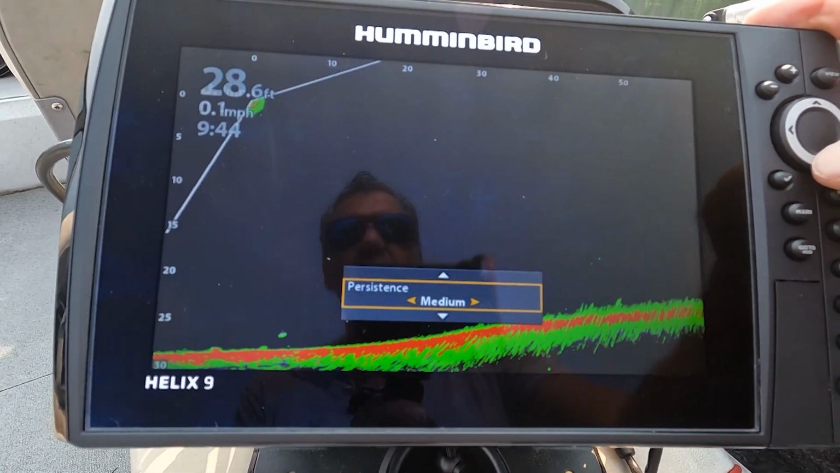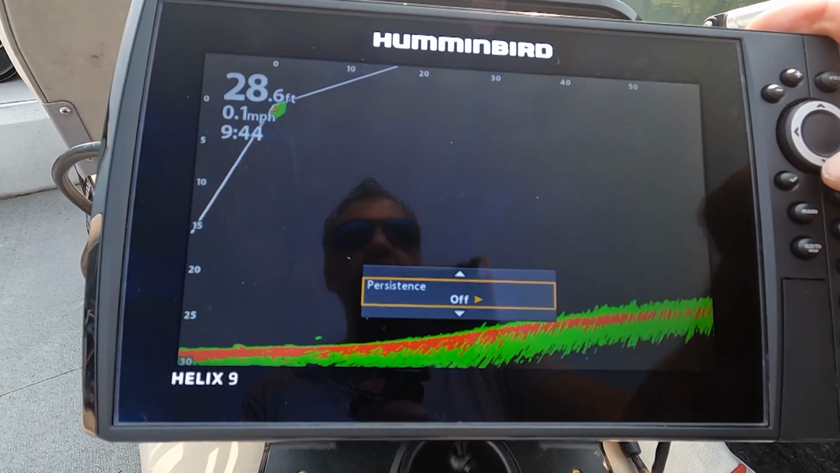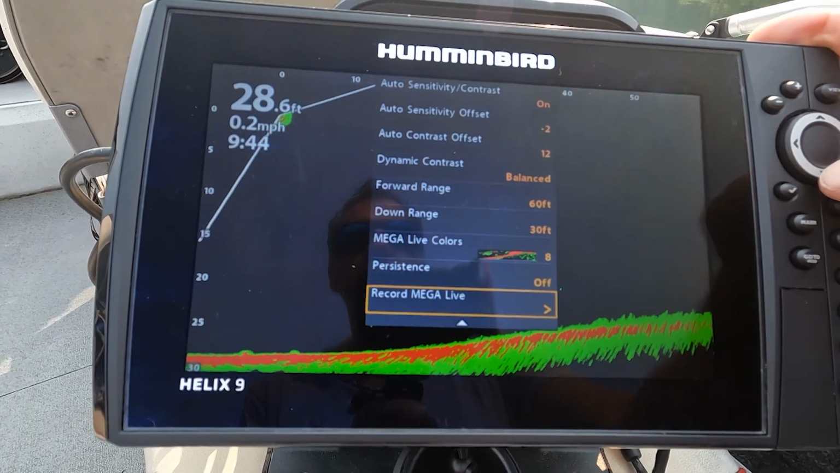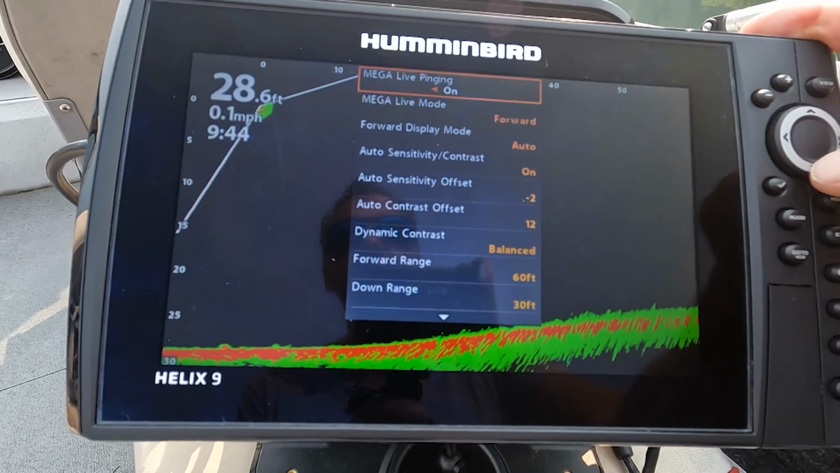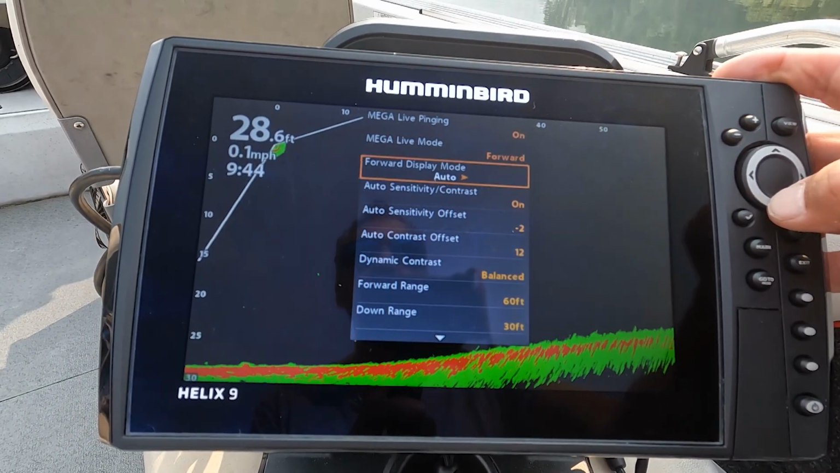It filters down your picture a little bit, so I really like it when the persistence is off. And then you've got the option to record your Mega Live, and now those are all your main settings. Now let's get back to the two main ones.